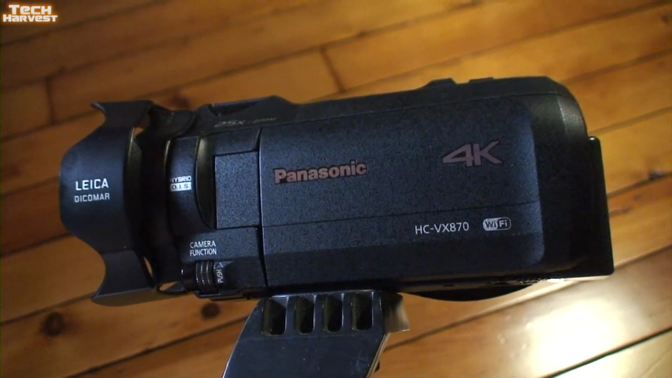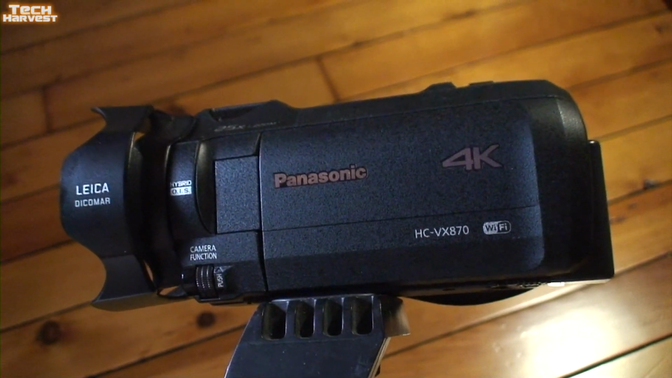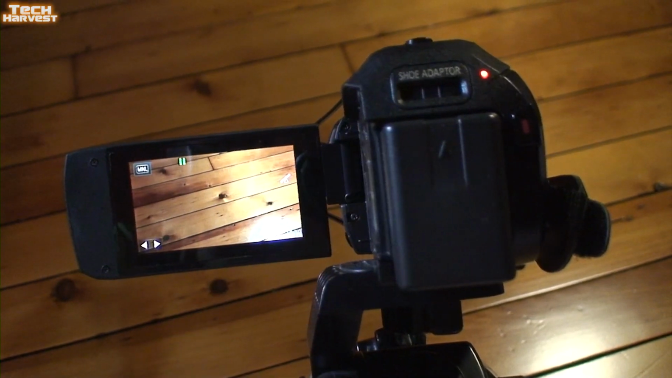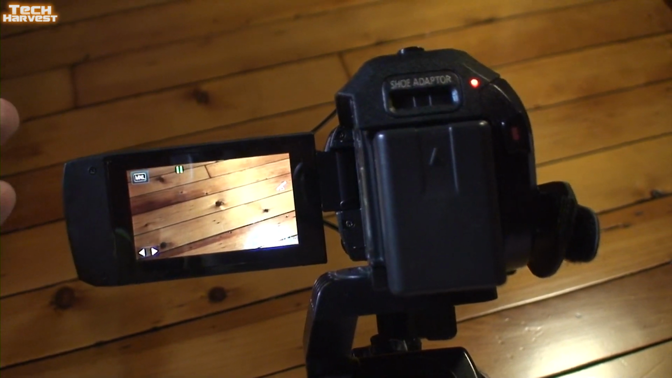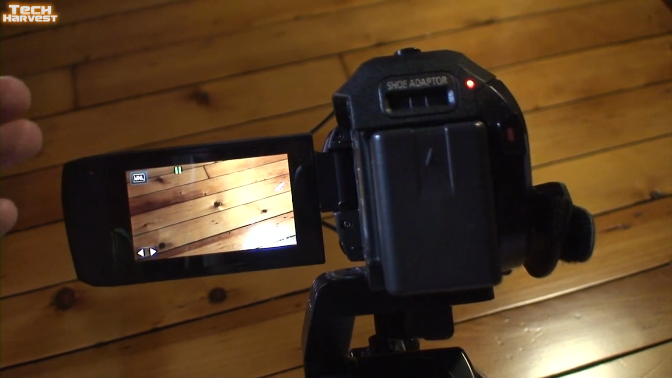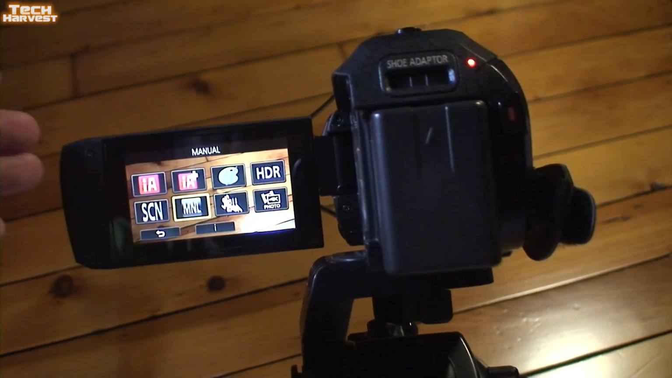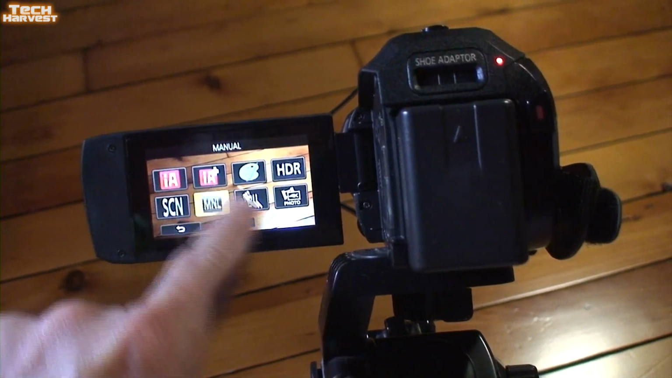So let's take a look at how we do night vision on the Panasonic HC-VX870. Now normally when I film with this camera, I have it set on auto. So everything is set for auto, which makes things easier for me. But in order to do the night vision, you have to have things set on manual. So if it's not set on manual, you want to go into this menu here and select manual.